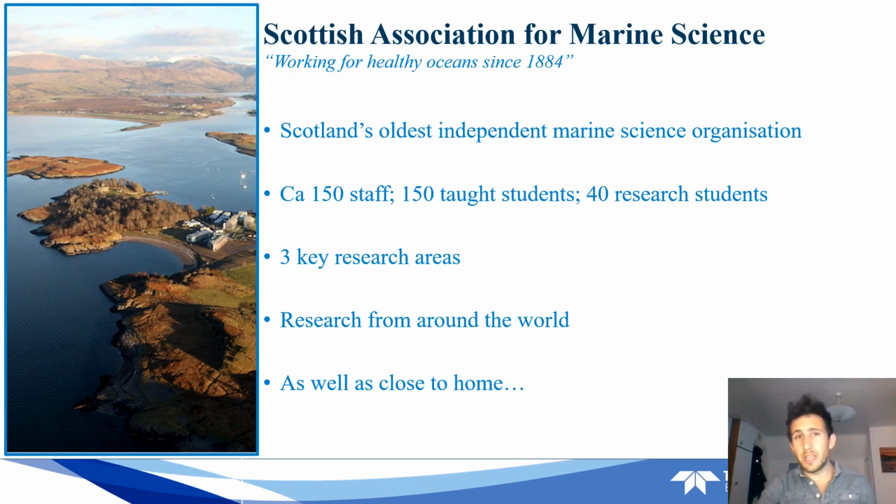There are three main key focus areas for research, namely dynamic coasts, blue economy, and ocean systems. Now, dynamic coasts focuses on the natural marine systems and the consequential human interaction with the coastal seas. Blue economy is interested in our sea-derived economy, focusing on sustainability first and foremost. And ocean systems looks at global oceanic processes like ocean circulation, for example. My research takes place within the dynamic coasts.